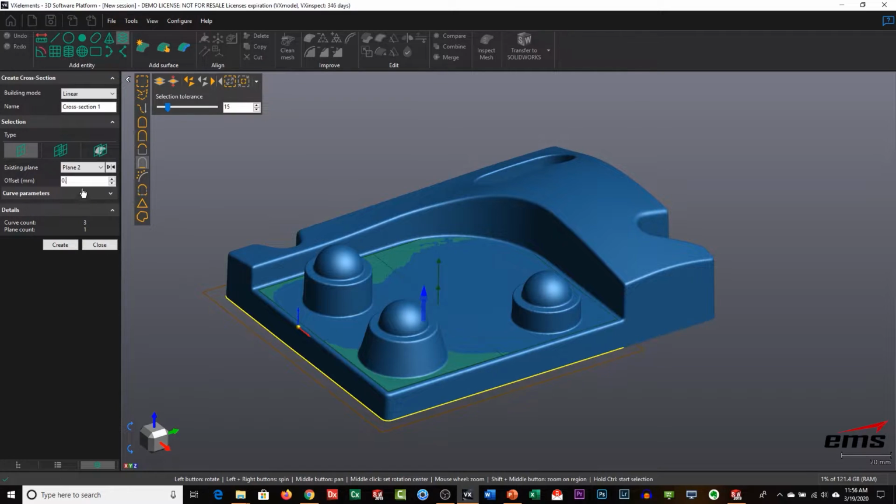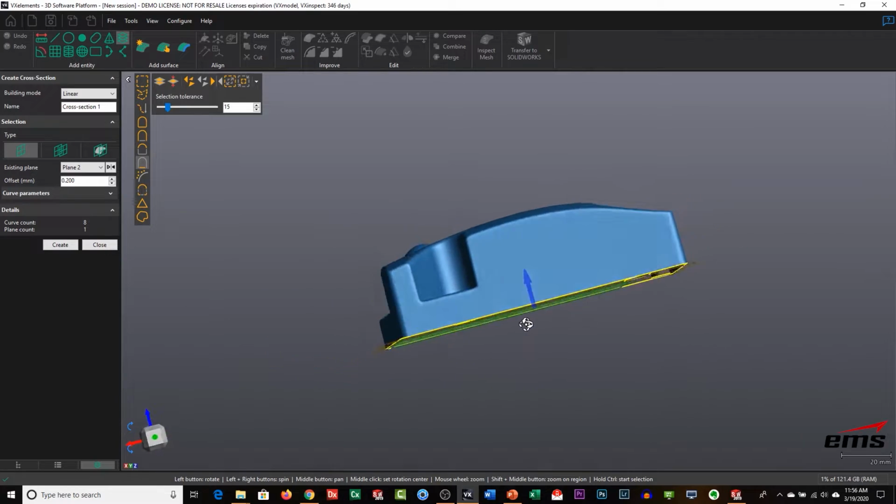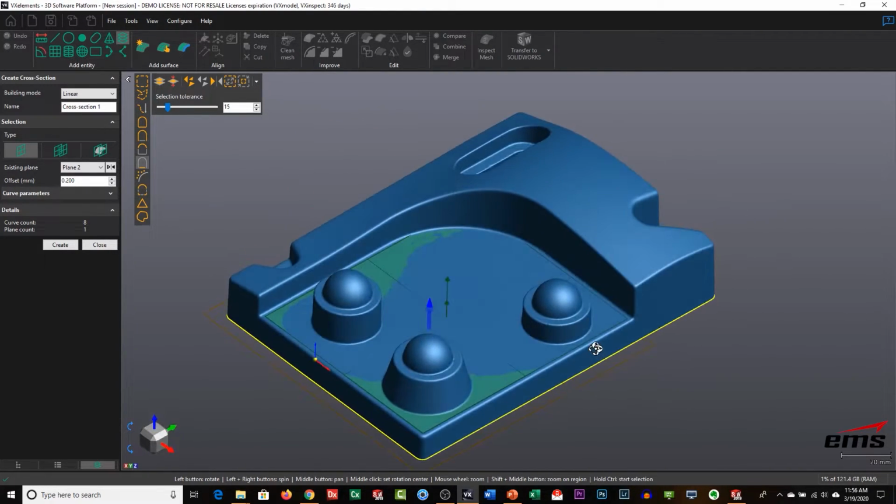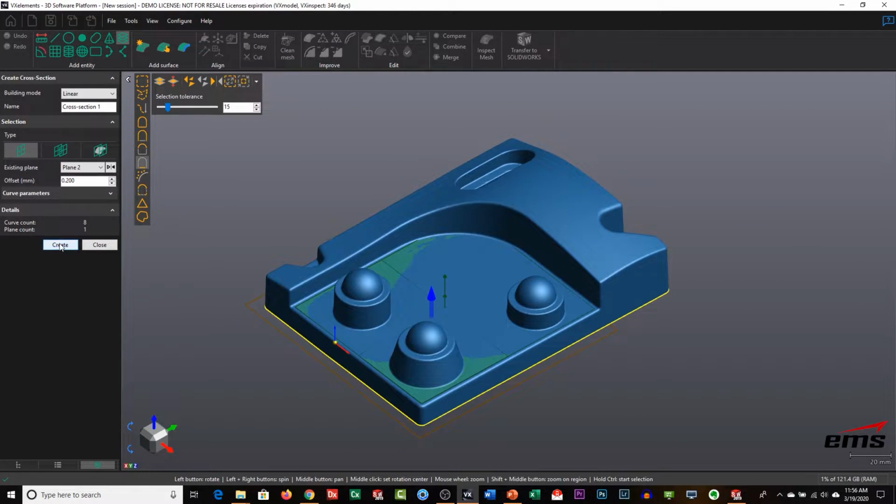Maybe a little bit more. We want to try to get it to a point where we've got that line all the way around, which looks like we do. We don't want to go up too far because we have draft on this part. And I'll say, yep, that looks good. And it's going to create that first cross section.